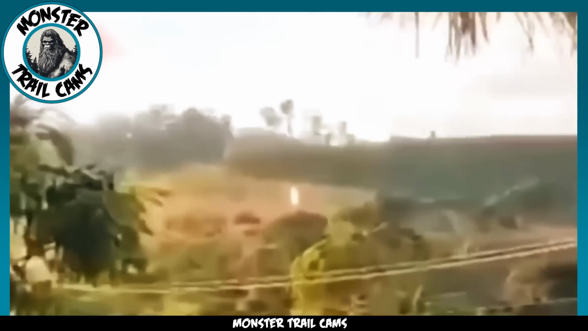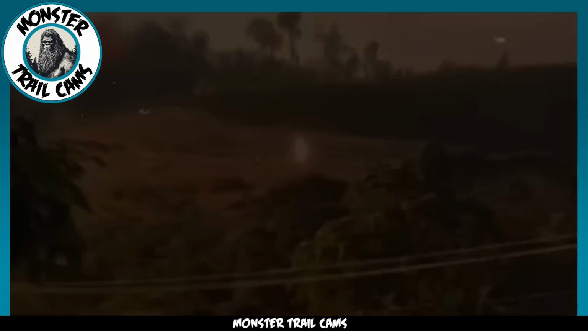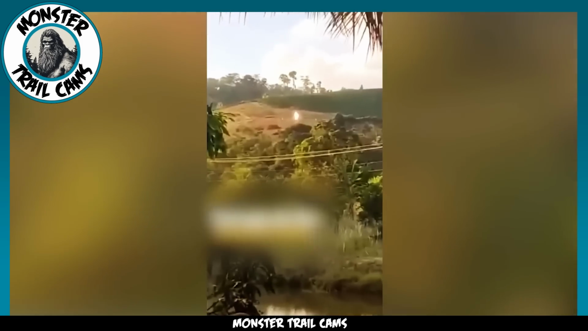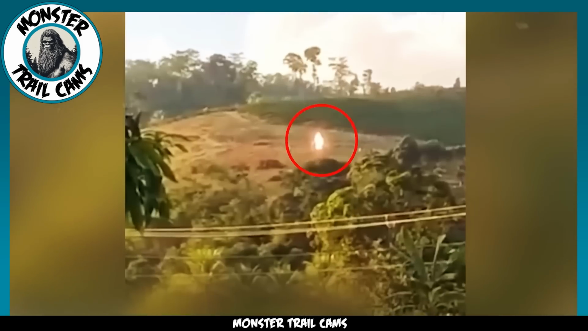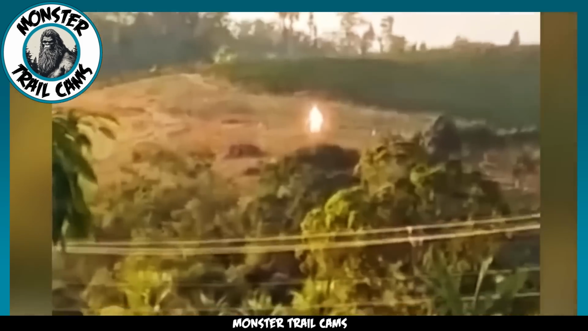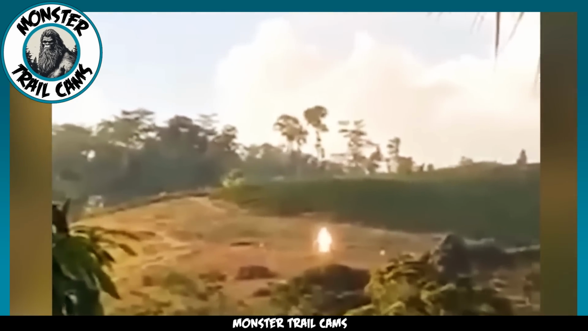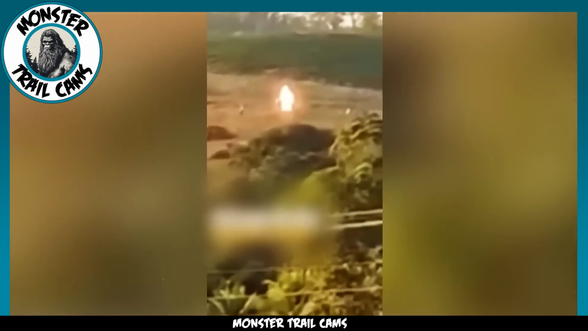Let me take you to a little town in Argentina. Here in a rural field, we have something totally unexplainable. You can see it clear as day in the center of the screen. But what is anyone's guess. What we can tell from the footage is that it appears to be a humanoid being of some sort. You can see the outline of a head, torso, arms, and legs. We can't see any discernible features on its face because its whole body appears to be glowing.